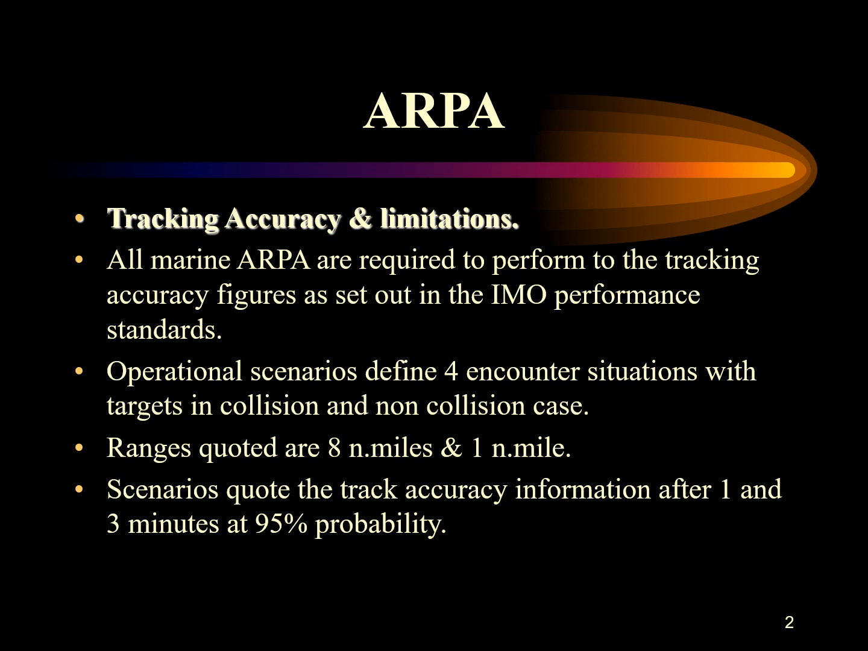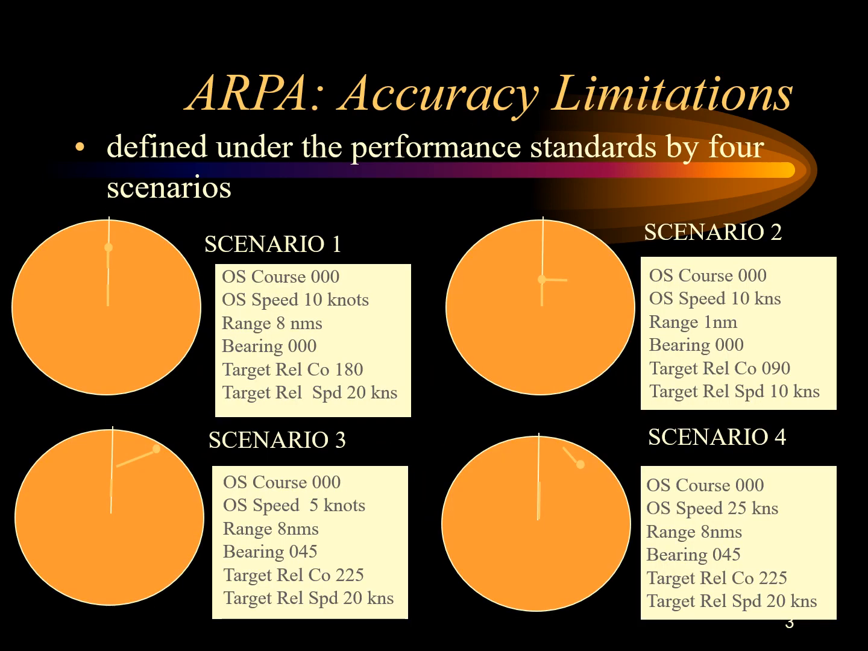Now, in the performance standards, the operational scenarios under which the ARPA must conform are defined under 4 encounter situations with targets in collision and non-collision cases at a range of about 8 nautical miles and 1 nautical mile respectively. These are the 4 scenarios.